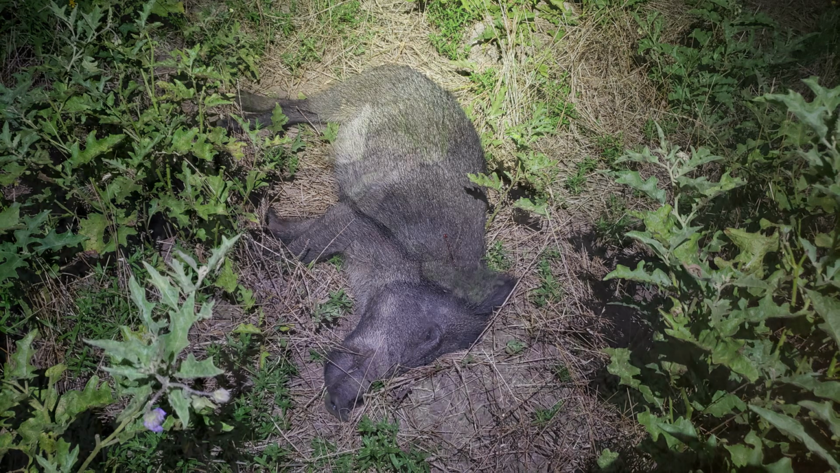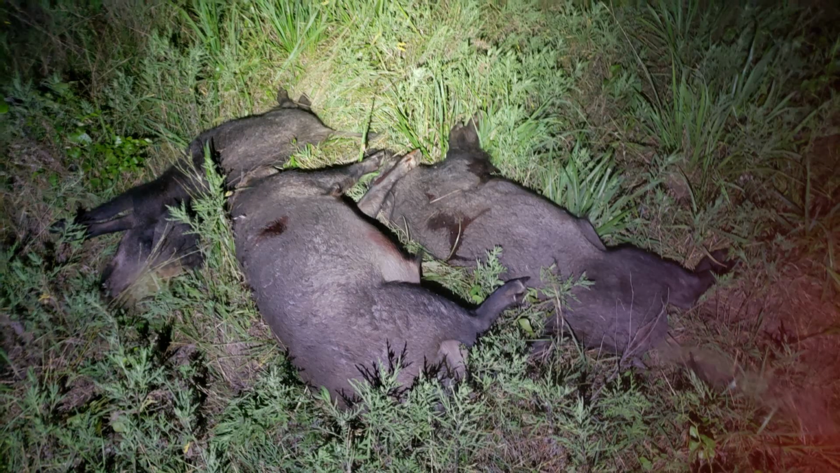I got all the hogs collected together and deposited them in the boneyard area of the property, and they were the last hogs I saw for the night.